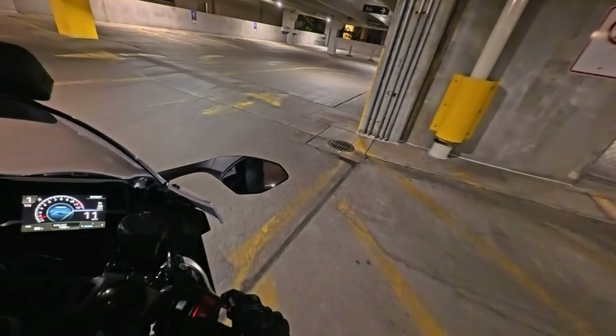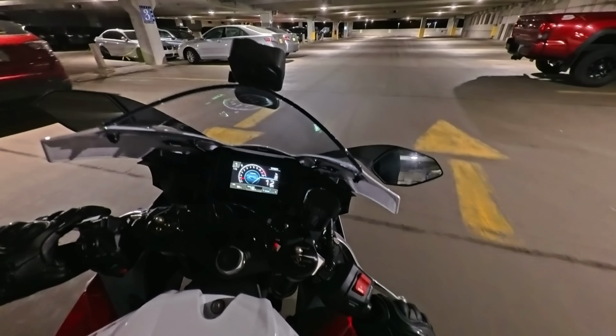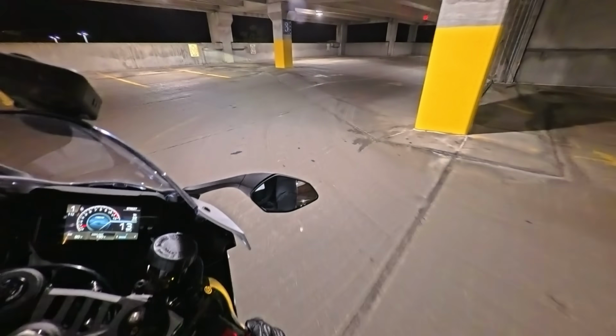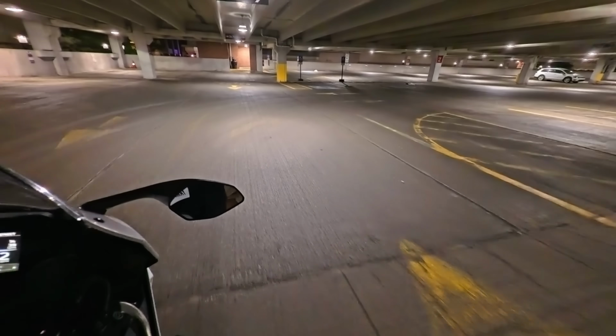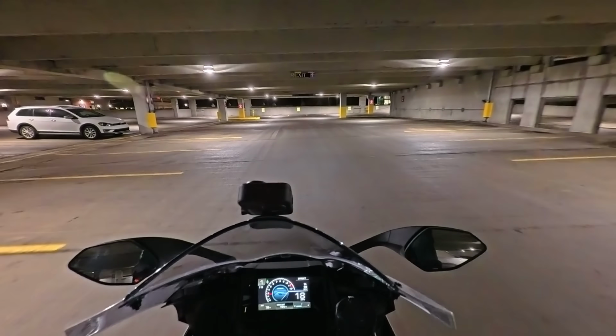I get it, rear brakes are not supposed to be good in the first place, but this one is just exceptional. It feels like it's doing nothing. Let's get it to a decent high-ish speed here. Maybe I'm being too easy on it. Full power, nothing. I get it. MSF nerds in the comments are gonna be like, oh, you shouldn't be using your rear brake for that anyway, but I hear you. I get it.